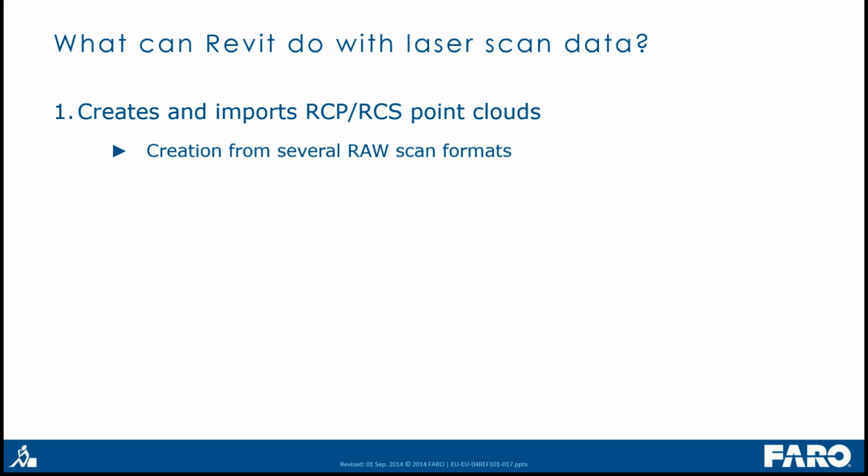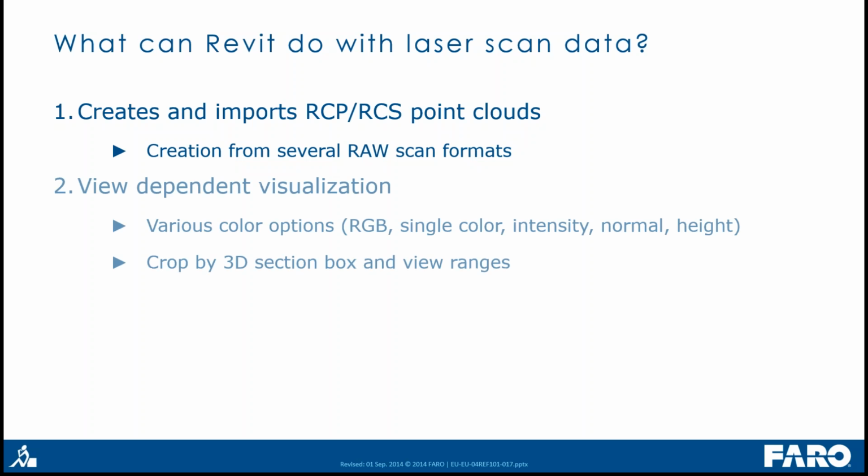Revit itself can import raw scan formats and convert them into ReCap files, and you can also use the ReCap software to create the point clouds to use in the Autodesk software, and so also inside Revit. If you have the point cloud in Revit, you have various options for coloring the point cloud: RGB, single color, intensity, and a few depth-dependent visualizations.